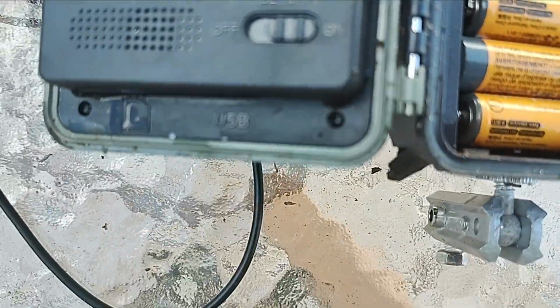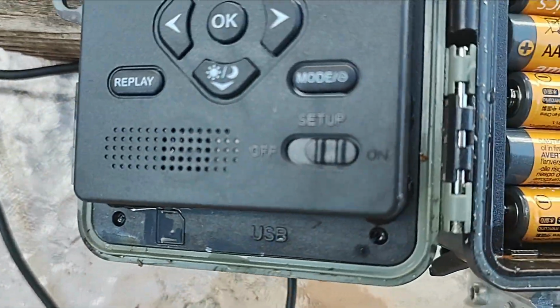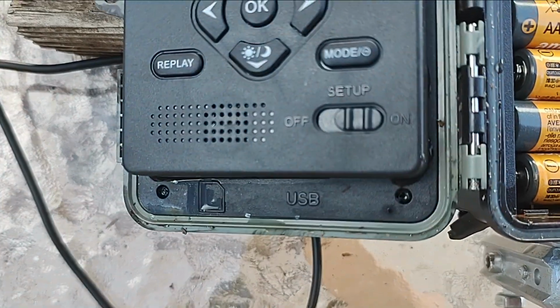So the first thing I'll do is remove the batteries and set the unit out in the hot Florida sun and start the evaporation process and see if some miracle will bring it back to life.